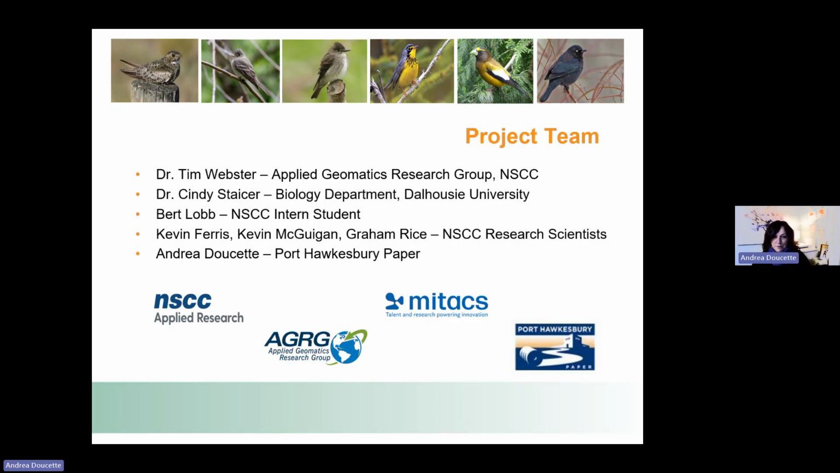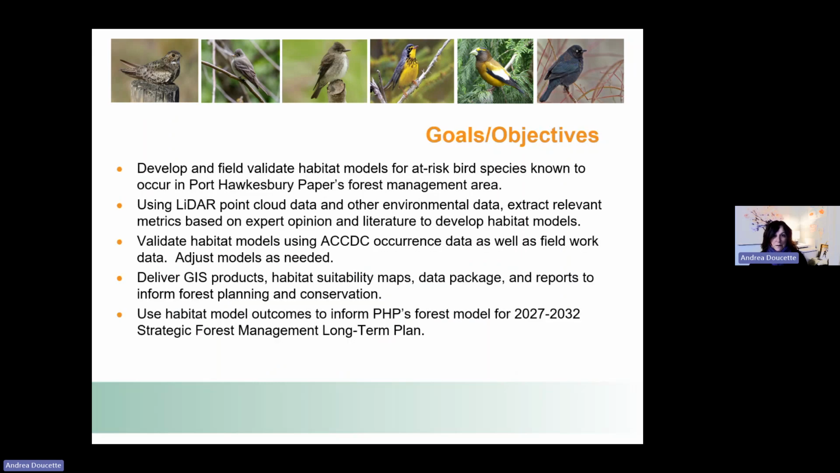MyTax is a federal nonprofit research organization that funds projects mainly between industry and academia. So we were very fortunate to have the funding from those sources for this project.